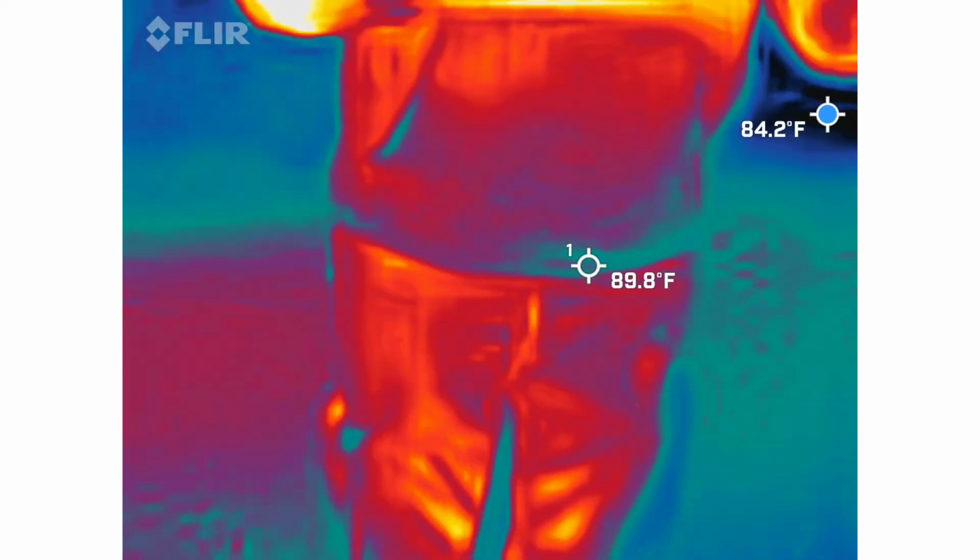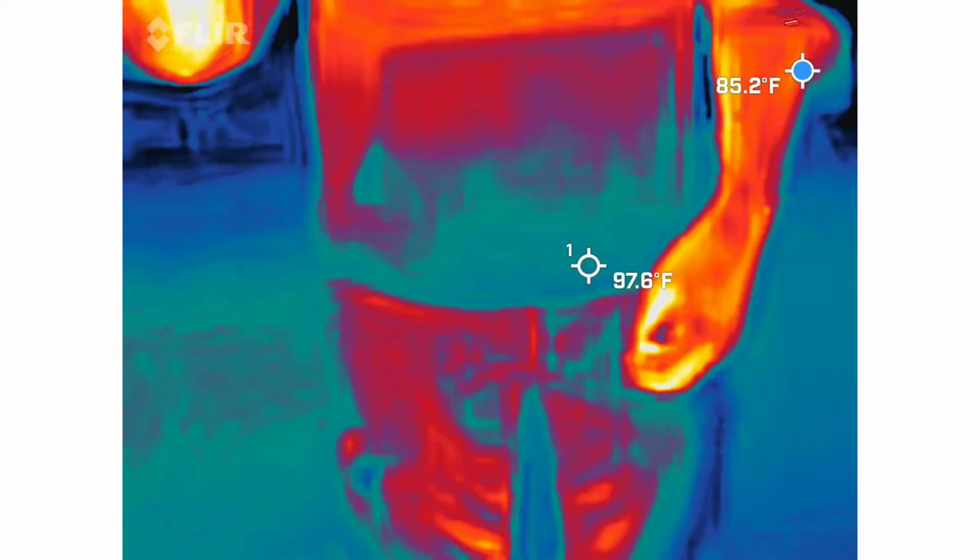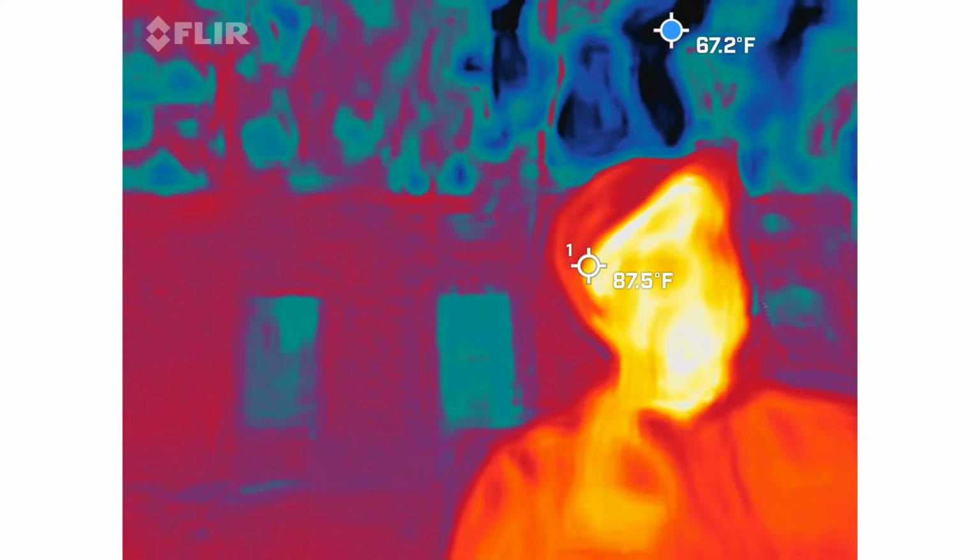Right. So with this one, I think we're going to go with you on this guy. But what do I expect to see in this camera? A lot of orbs will show up on there, so it looks like little balls that just kind of move intelligently.